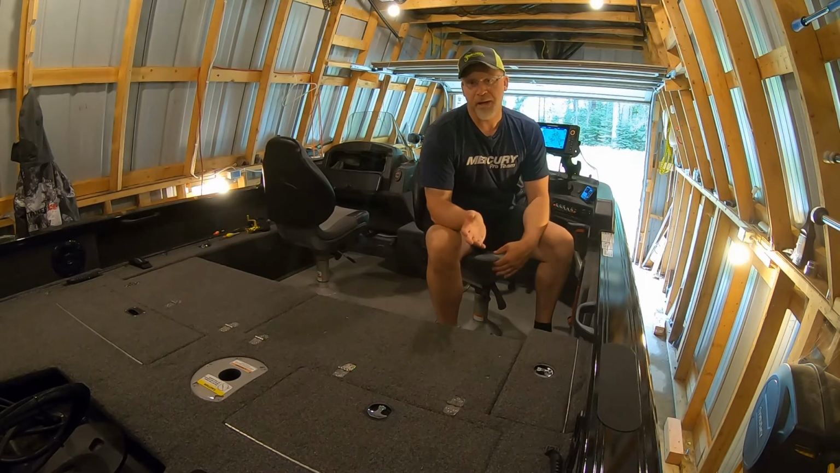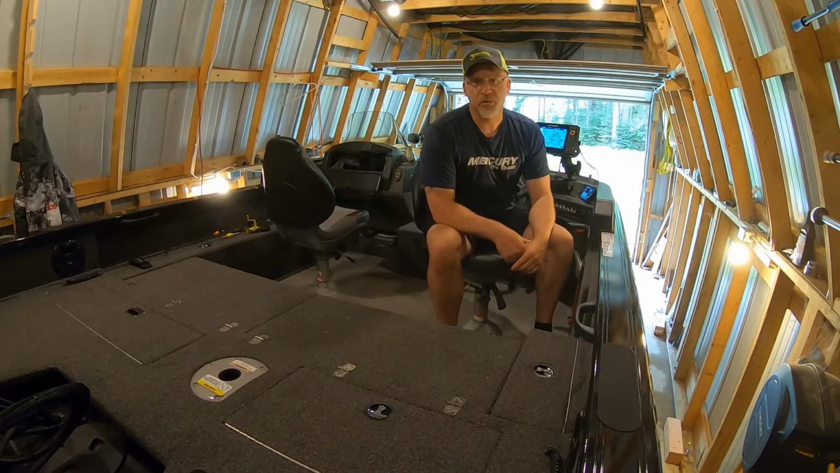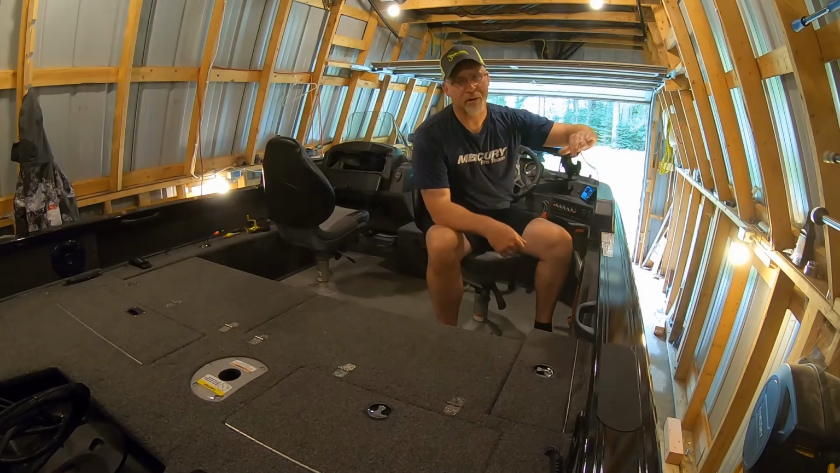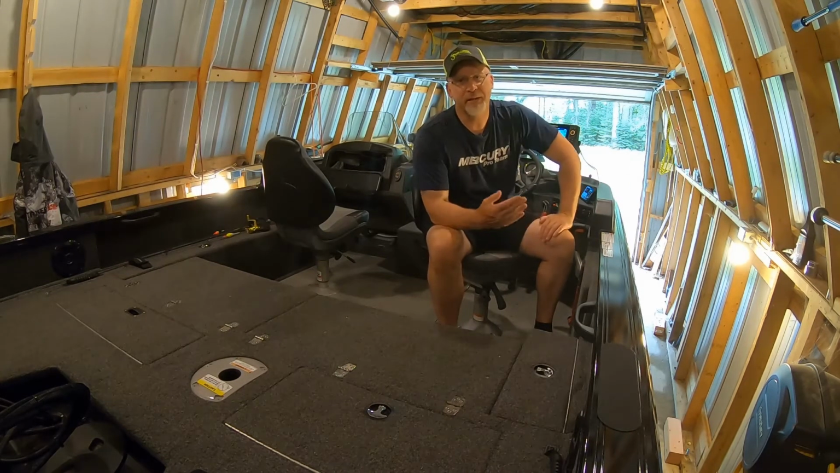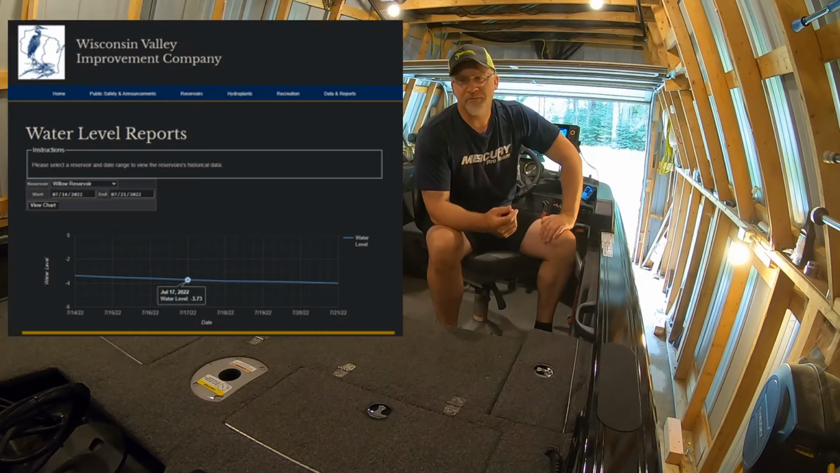Now you can be on the water the day of the tournament and you can see where the ordinary high water mark is, usually by lines on marks and rocks or in the trees or the shoreline itself, and you can estimate how far the water has dropped. Or you can actually go to some websites that have some information. And in Wisconsin, we have the Wisconsin Valley Improvement Company that runs a few of the reservoirs that we fish on, and we can go to their website.